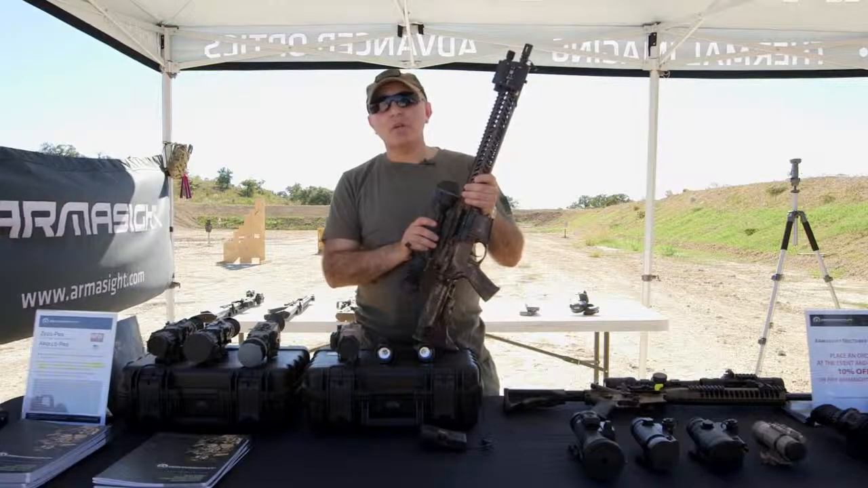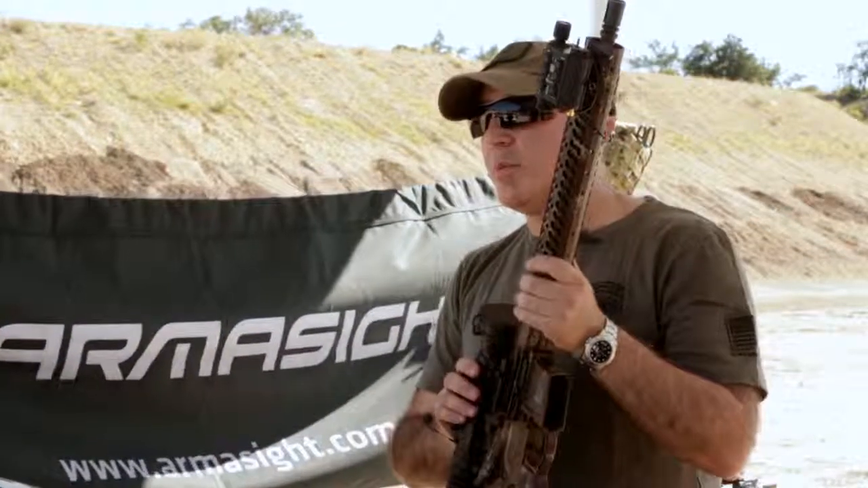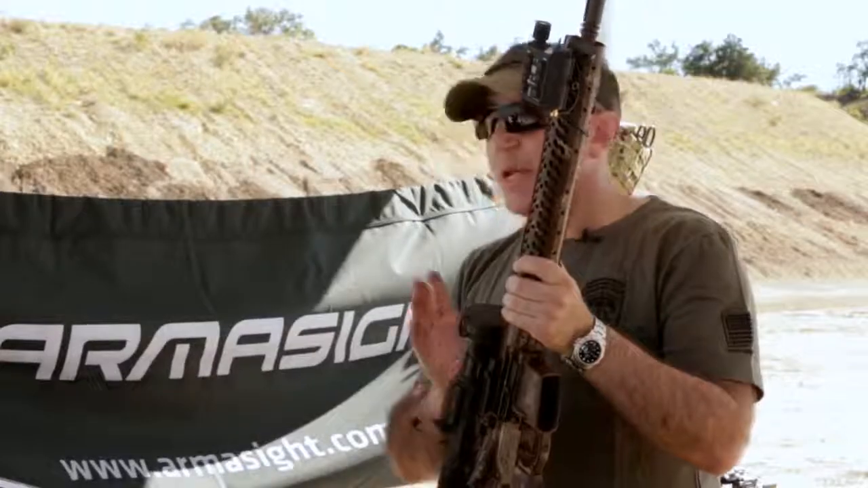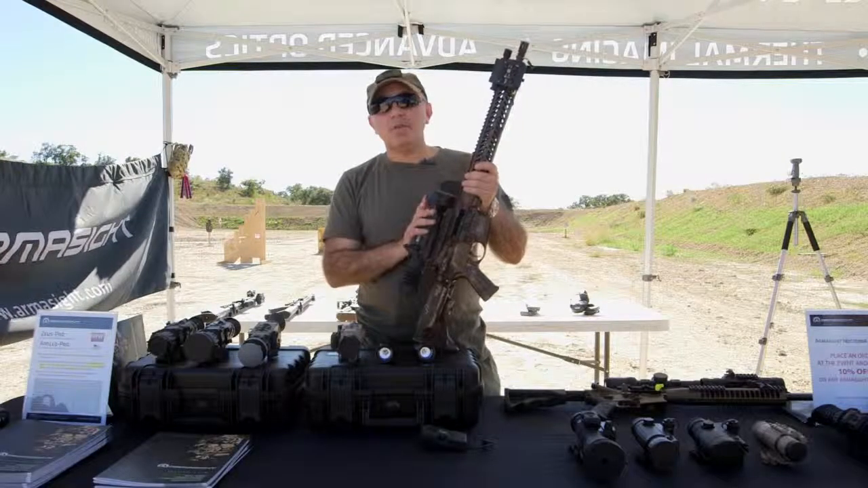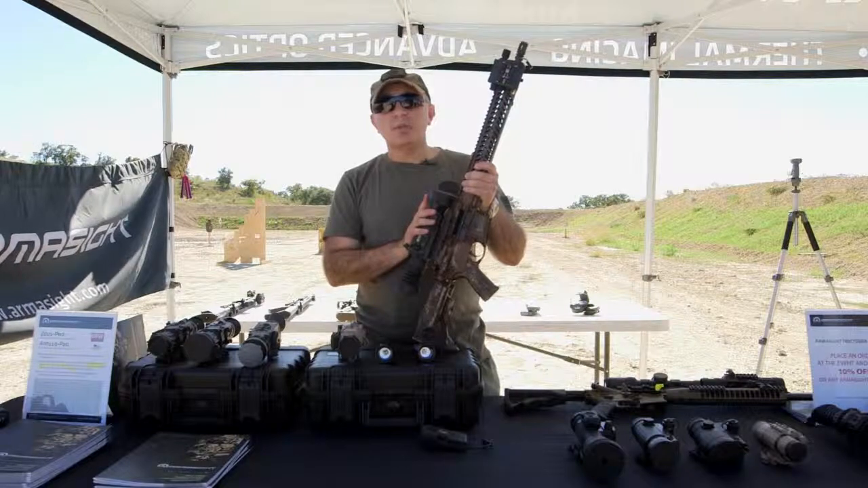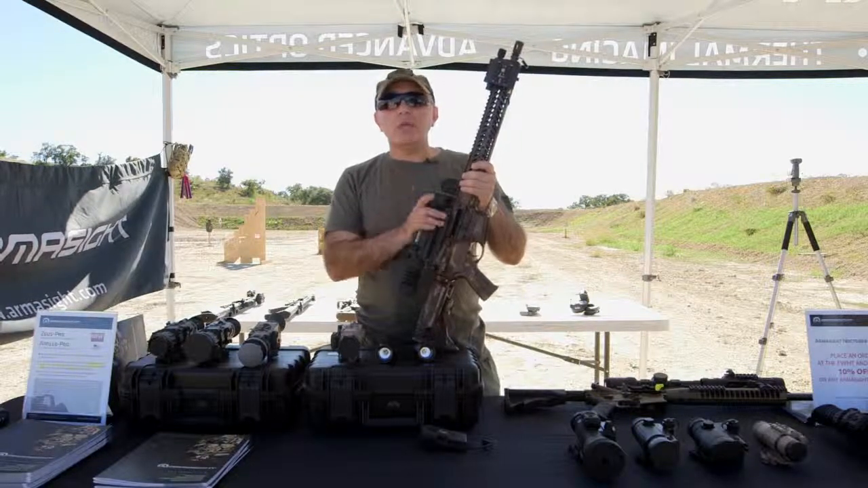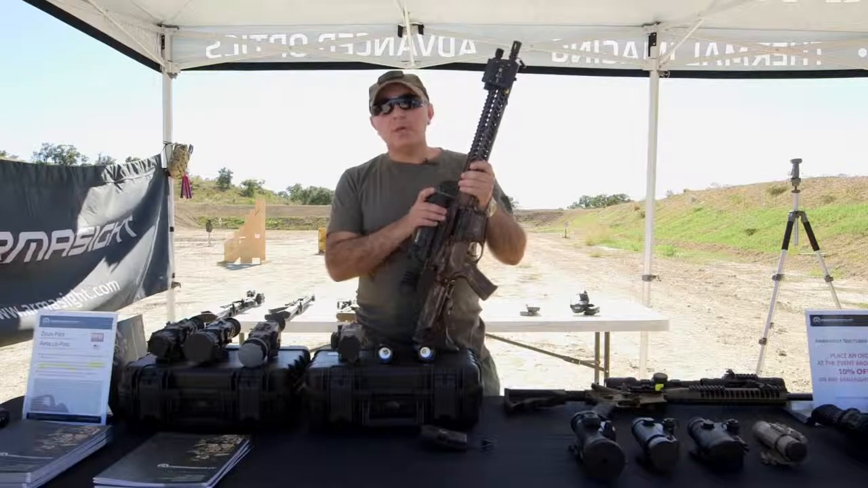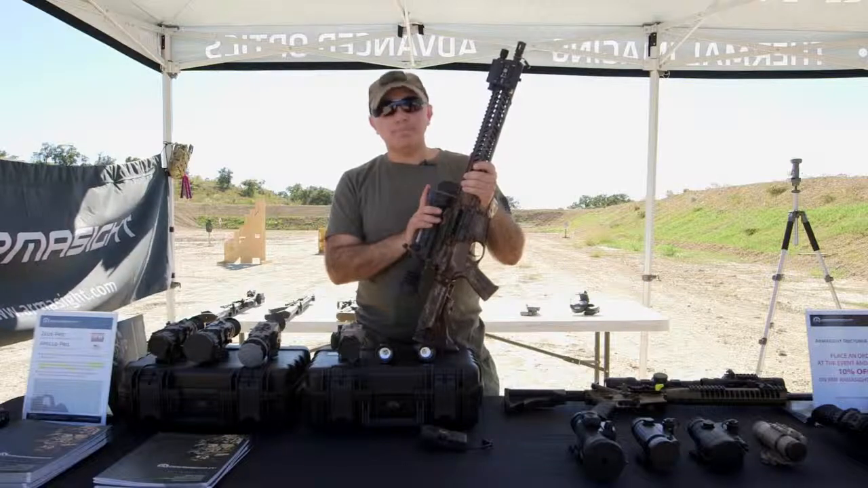It can be offered in lower resolution types of cores, like 160 by 120, or you can go with 336 or 640 core, which definitely will improve the performance of your overall system. Now, if you're looking for the best possible performance, definitely look into a Zeus with the 75mm lens, because clearly, if you have the largest lens available on the thermal system, you will definitely get the best performance both at night or daytime.